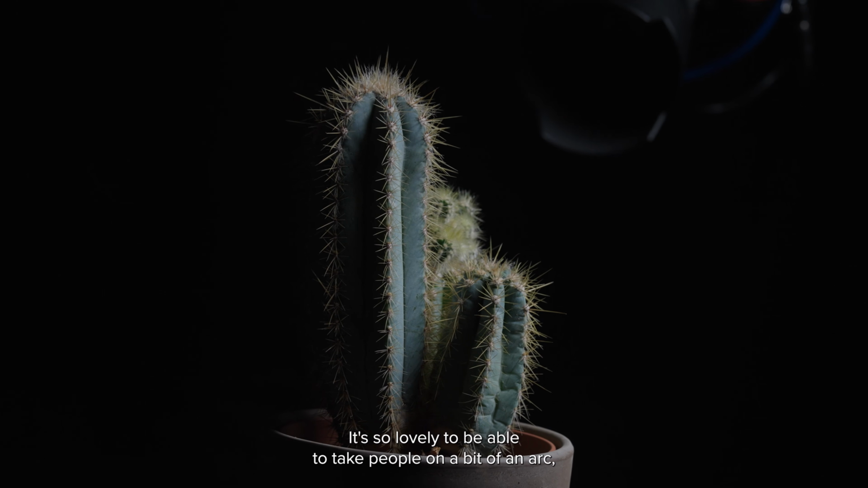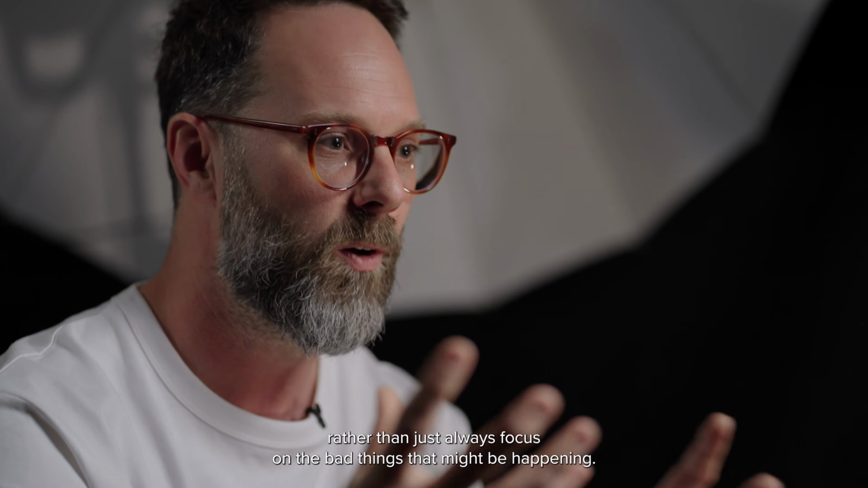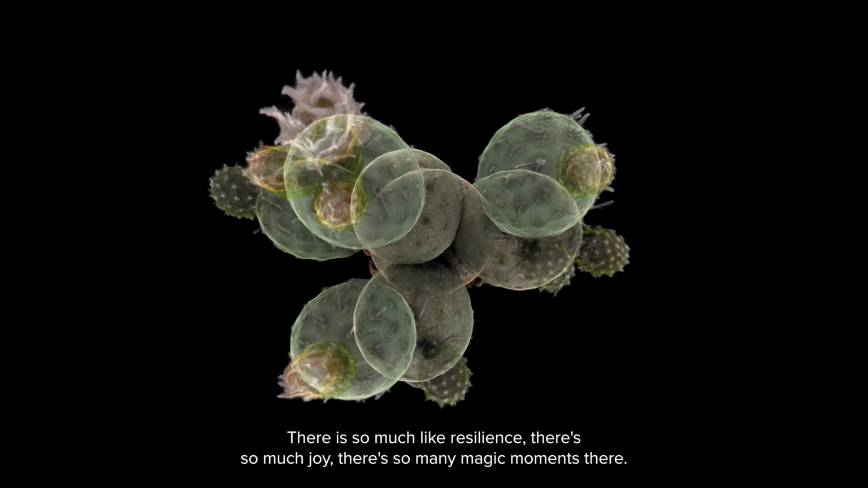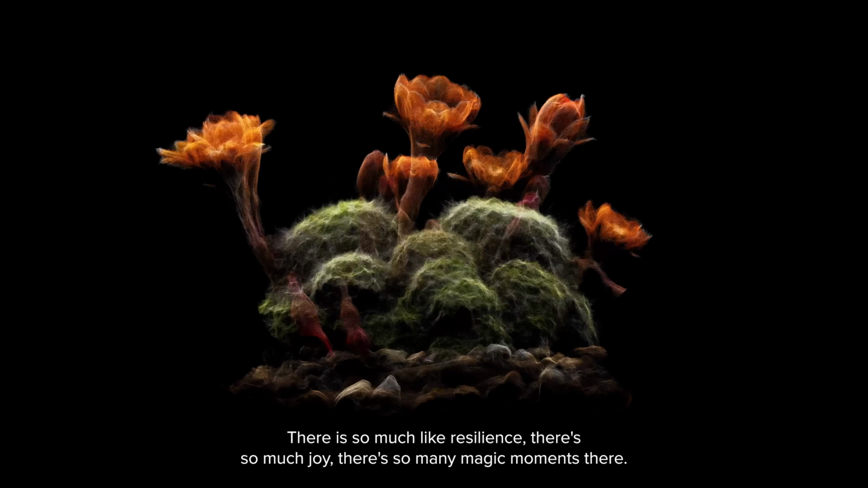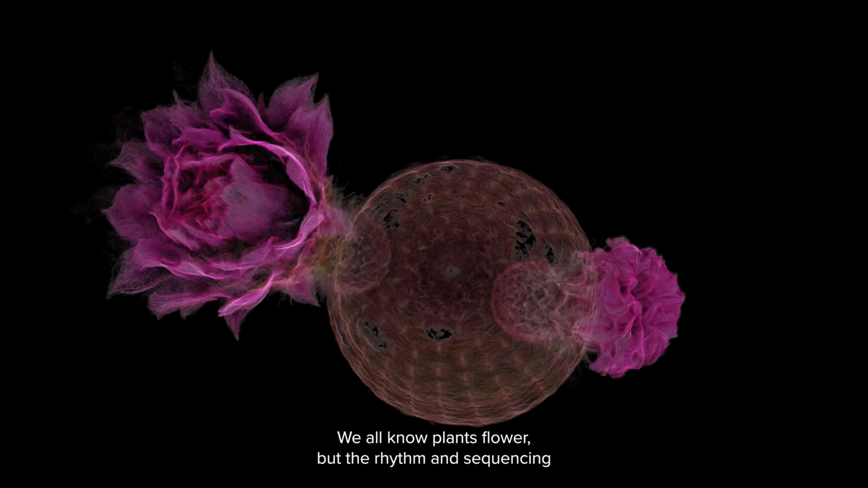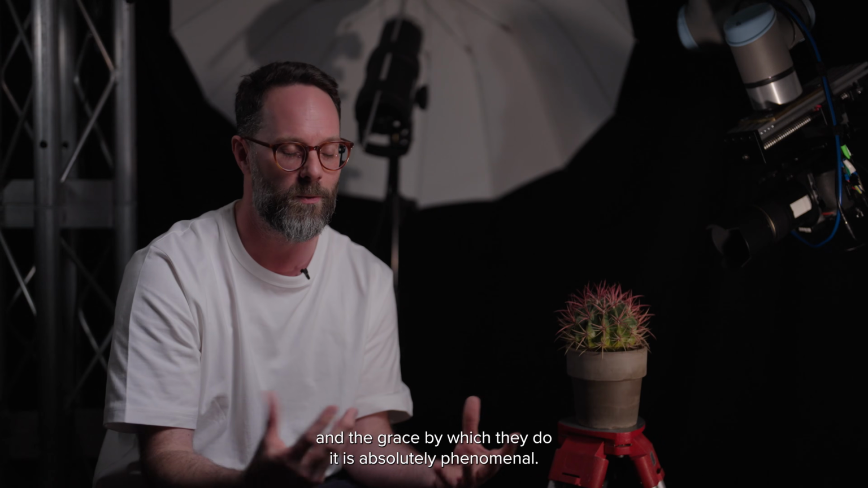It's so lovely to be able to take people on a bit of an arc rather than just always focus on the bad things that might be happening. There is so much resilience, there's so much joy, there's so many magic moments there. We all know plants flower, but the sort of rhythm and sequencing and the grace by which they do it is absolutely phenomenal.